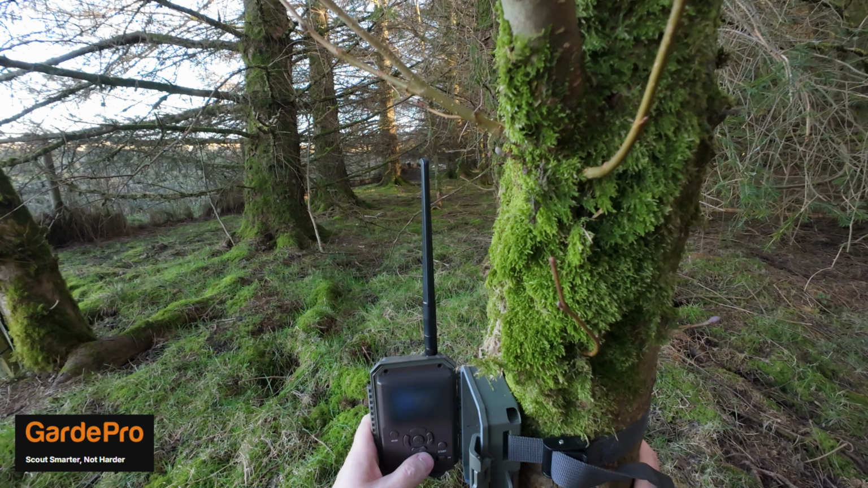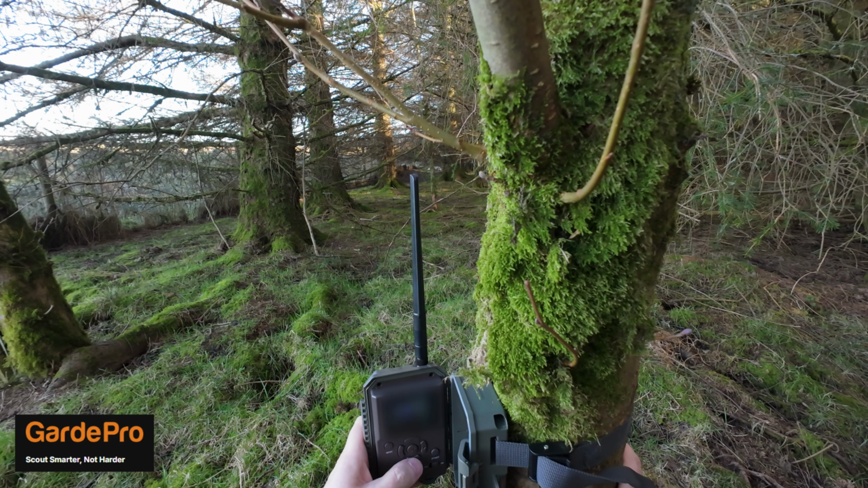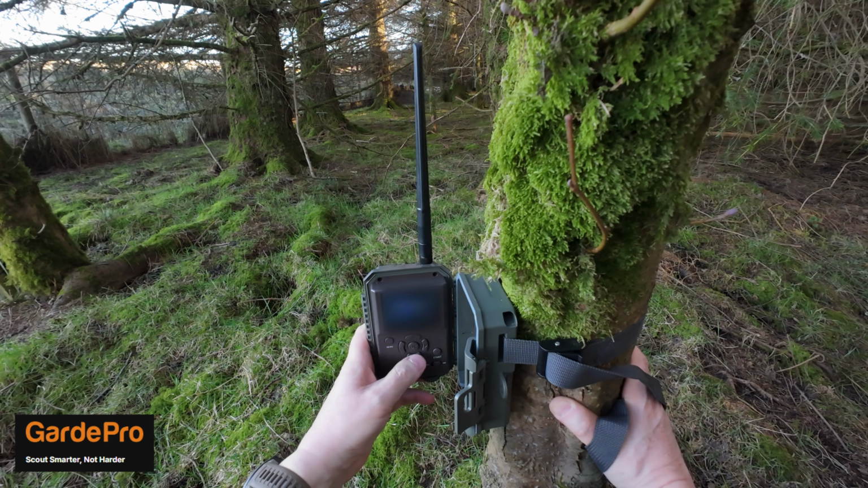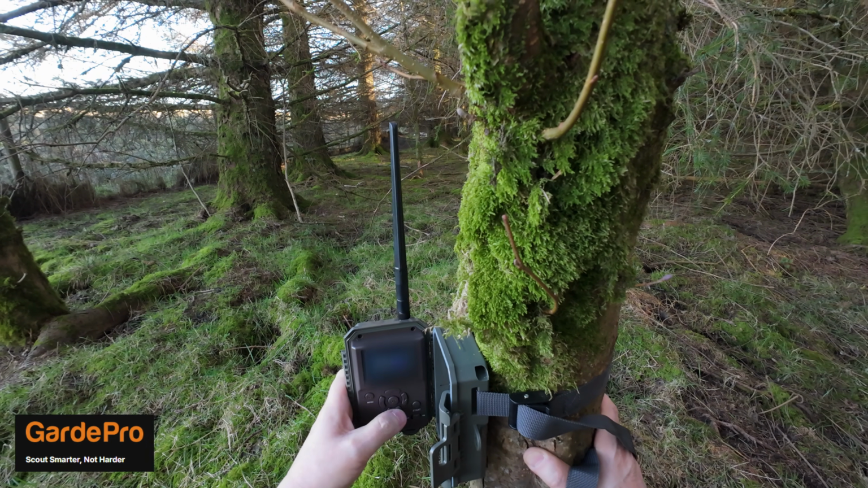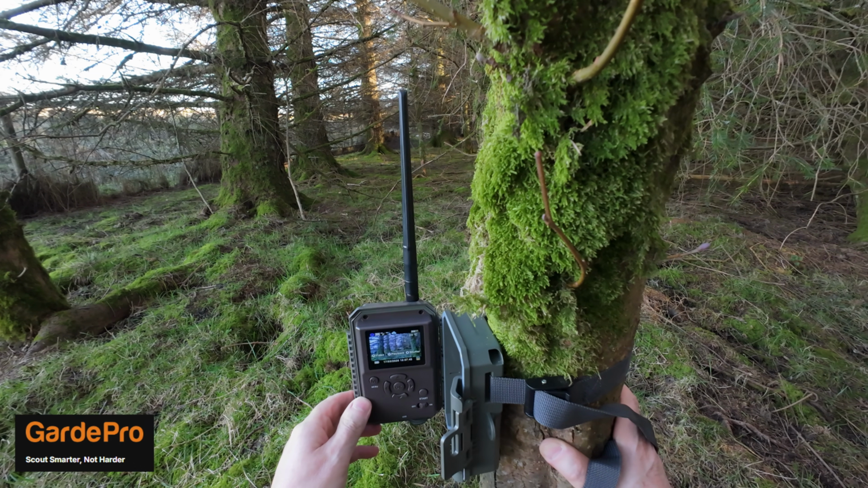Right, these actually have password protection on them, which is really good. Okay, so as you can see there, we've got full battery.